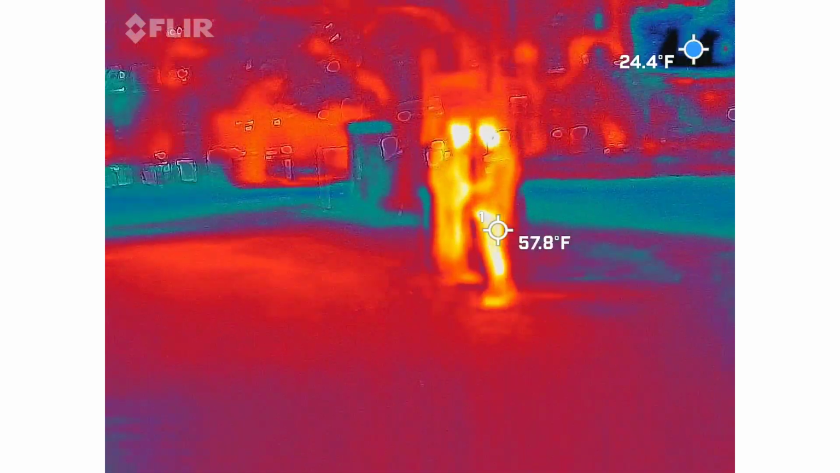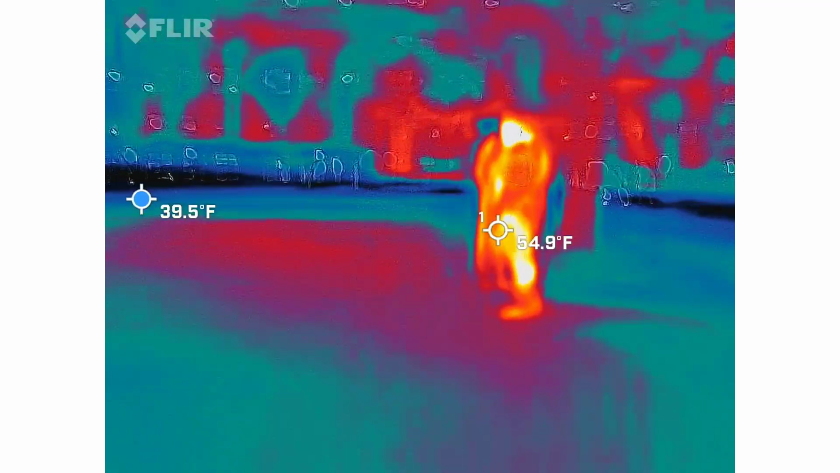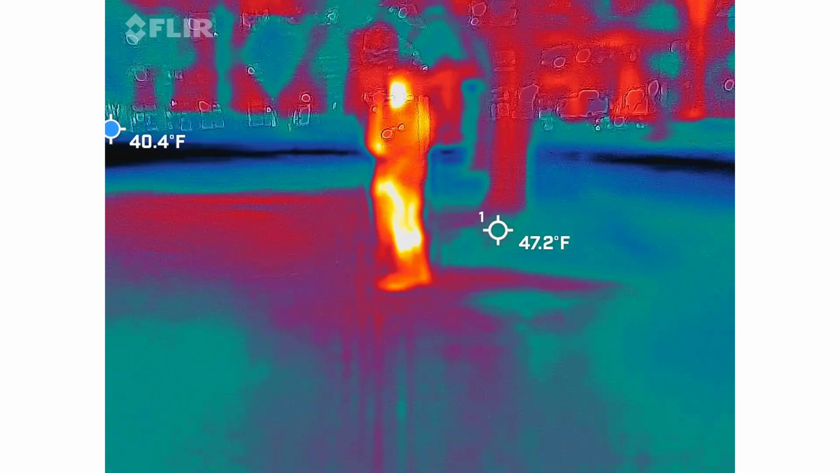Say, like my mother-in-law, she's dyed some purples, like weird colors.